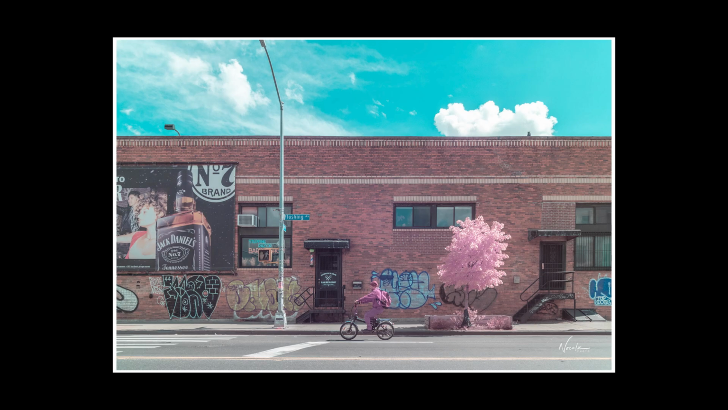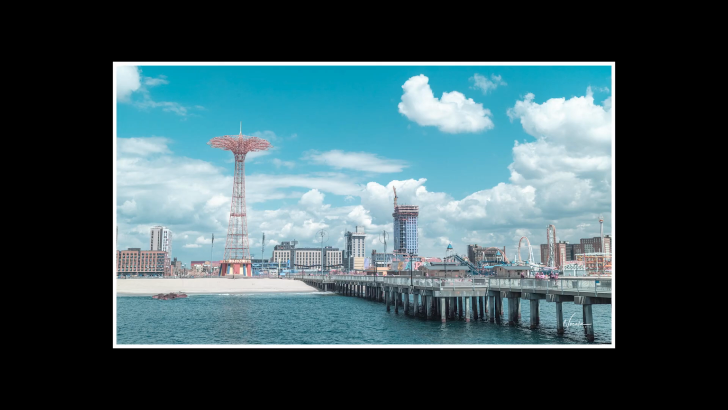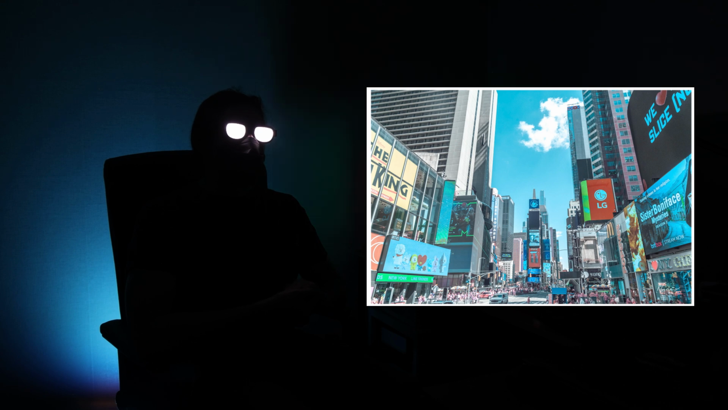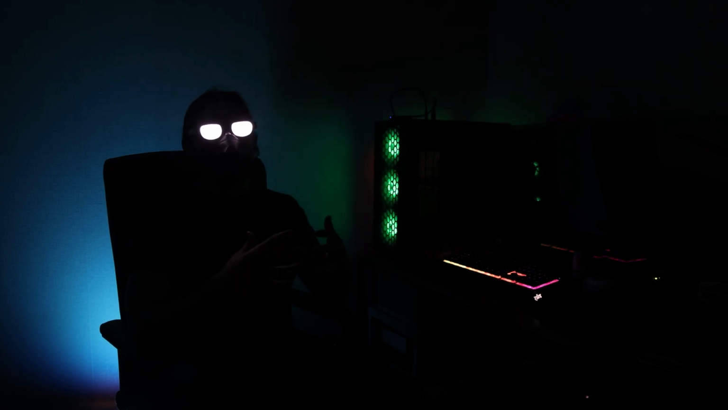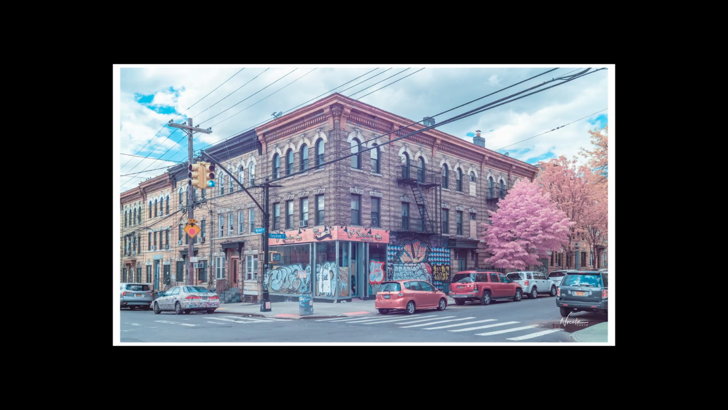Like for myself, I consider myself more of a cityscape street photographer. I don't really care for people in my photos, I care more about the environment. But I felt that for New York, you have to be more of a person street photographer because there's just not that much variety. Especially in some place like Manhattan, pretty much all the blocks look the same to me.